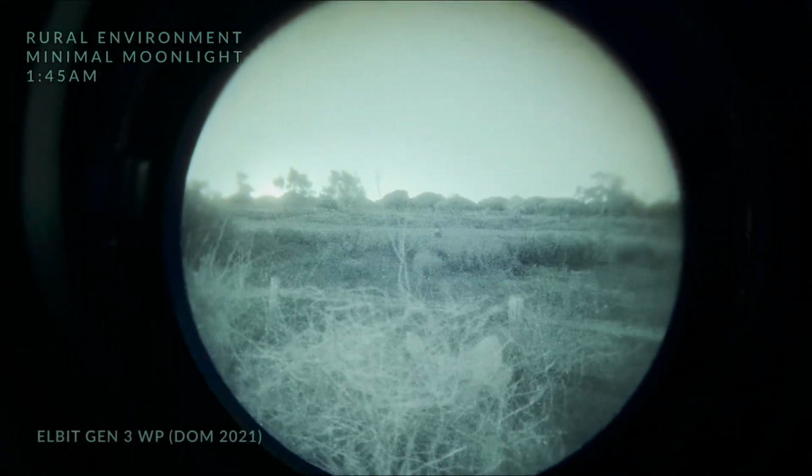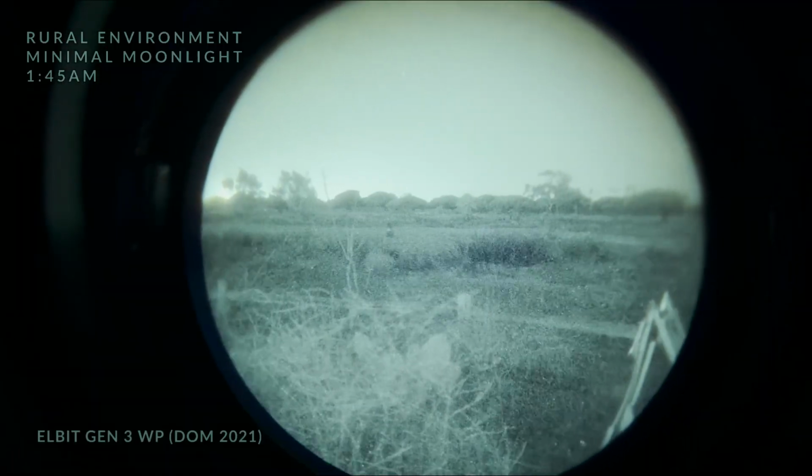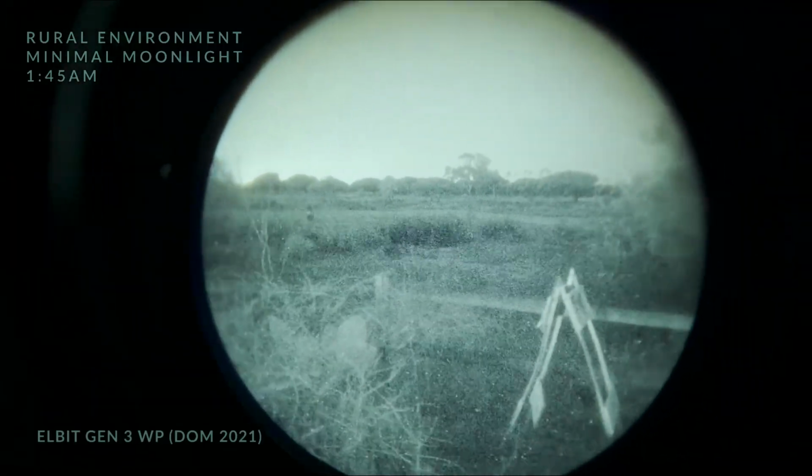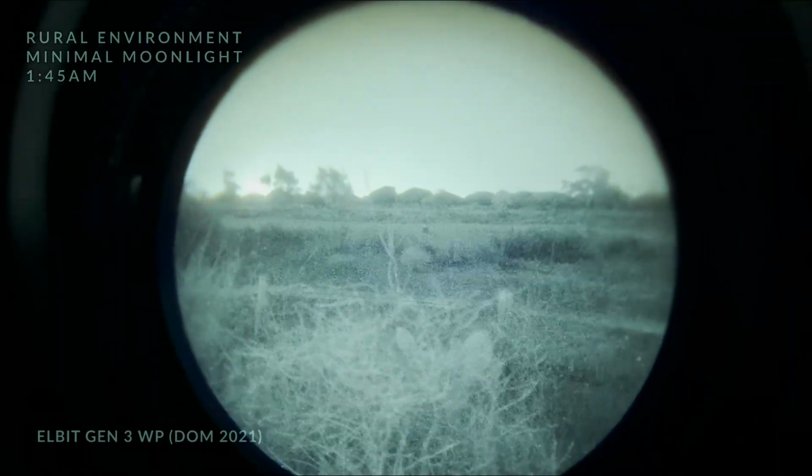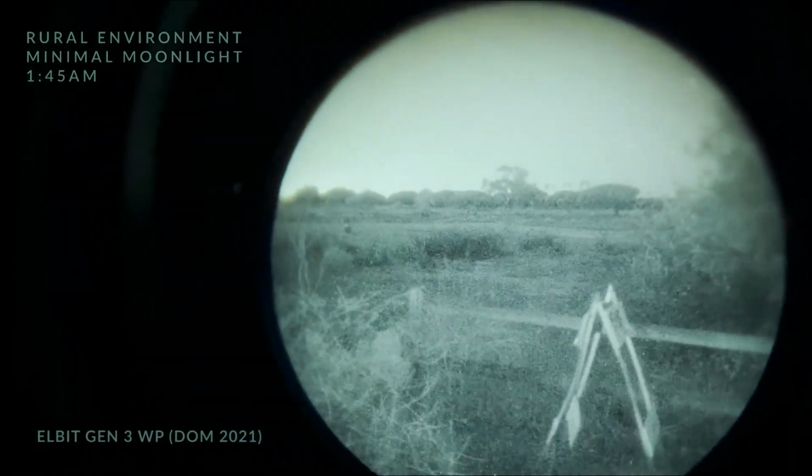Similar to the ITT tube, the Elbit is nice and bright. However, it also exhibits significant scintillation and lacks contrast. It's still a great tube, and you can positively identify what you're looking at.